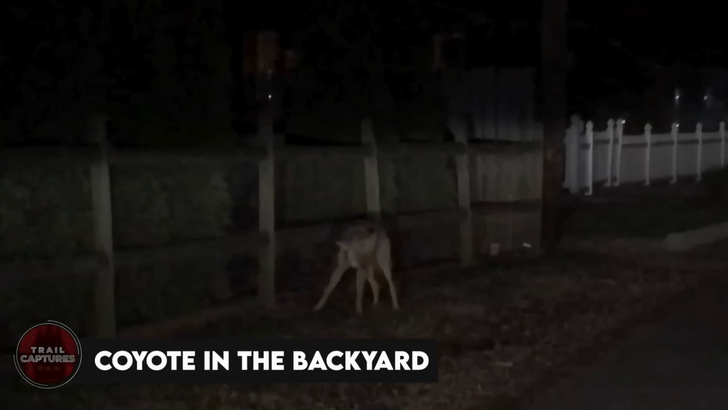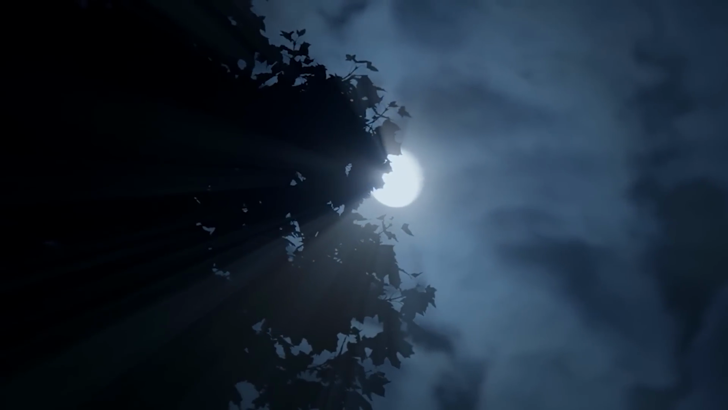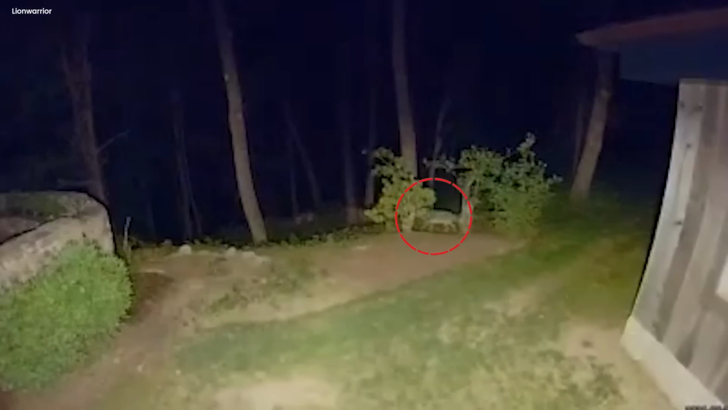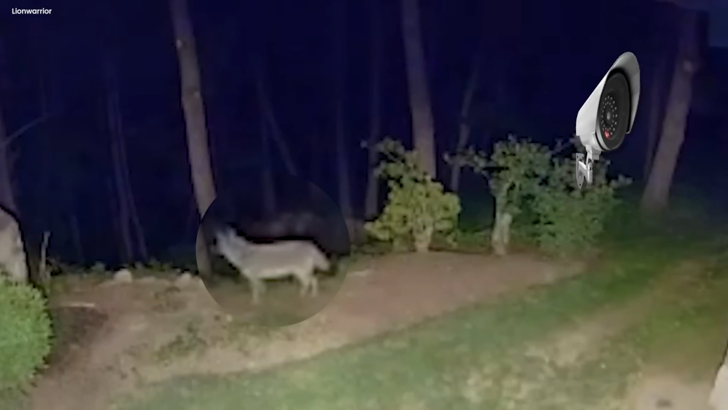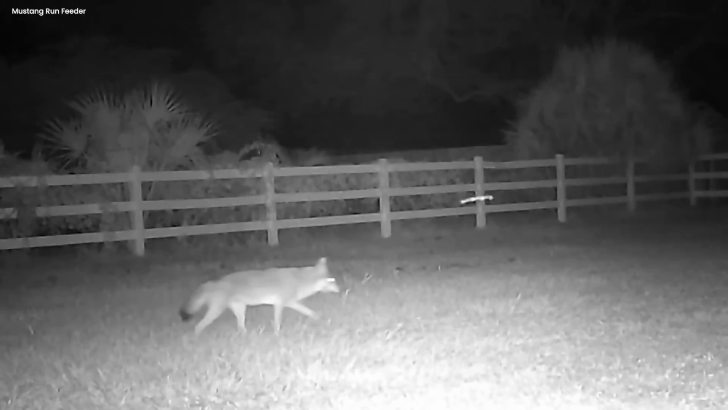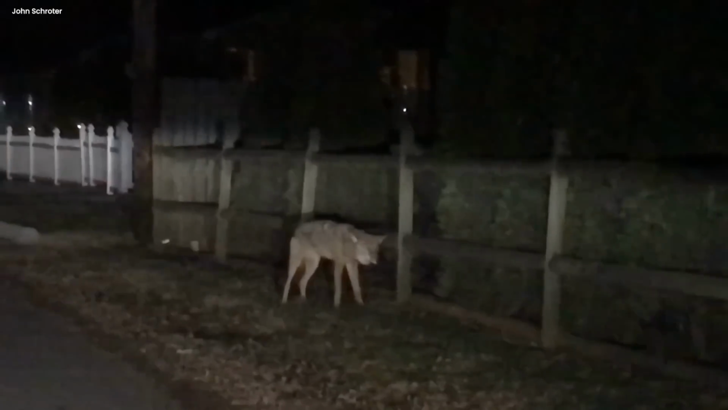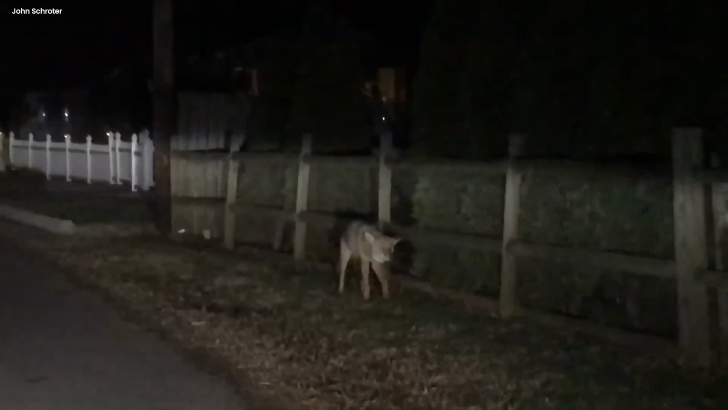Coyote in the backyard. Once upon a spooky night, there was a backyard under the shiny moon. Suddenly, a sneaky coyote with sharp ears and a bushy tail appeared out of nowhere. A smart camera, still watching, caught the furry guy on film. As the clock ticked into the deep night, the sly coyote started screaming, making the air shiver. It was like a wild musical under the stars, and the camera recorded every yowl and howl.